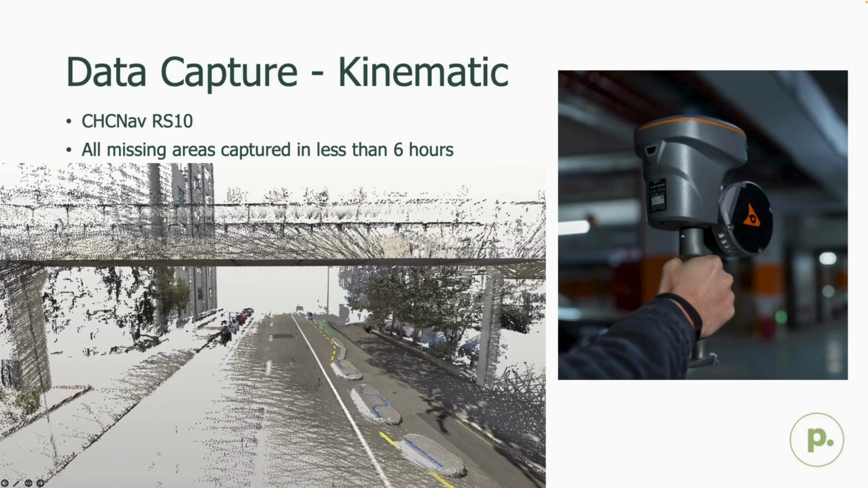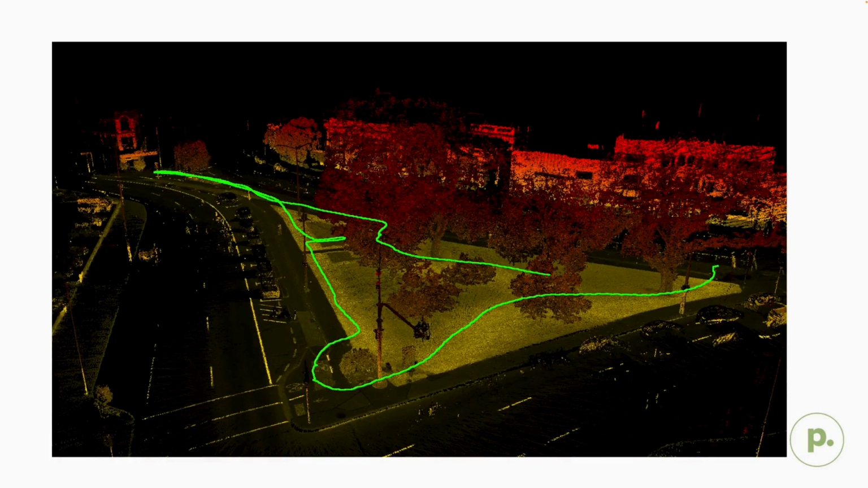Unfortunately, during our excitement in getting to use this bit of kit, we didn't actually get any images or videos of the unit in action, so we had to settle for some stock imagery there. So the RS-10 surprised us. The amount of data captured in such short windows, while being able to log real-world positions, was pretty impressive.